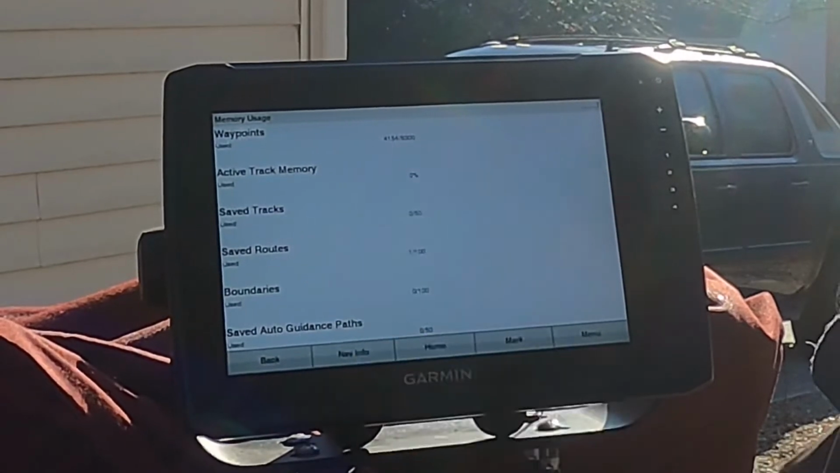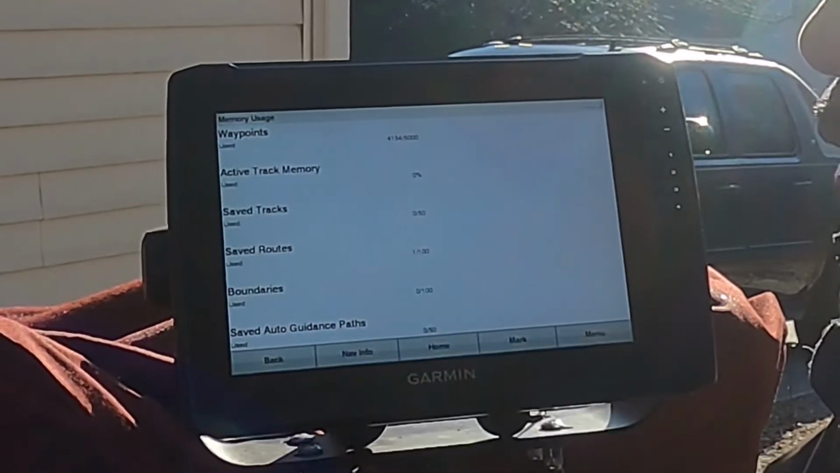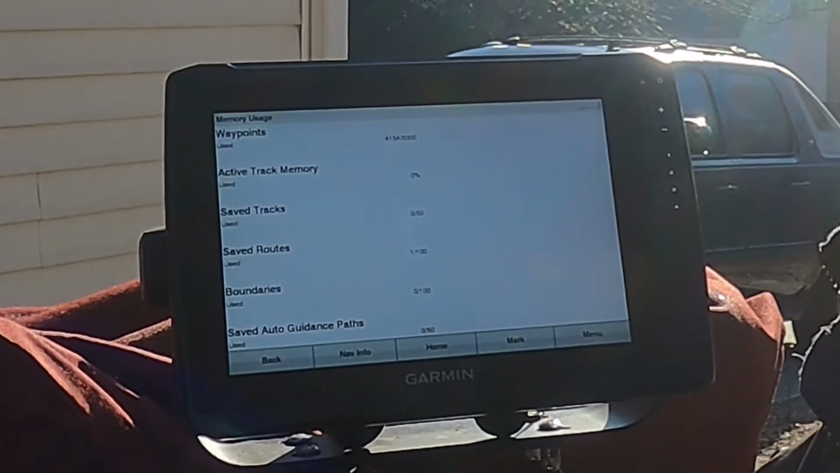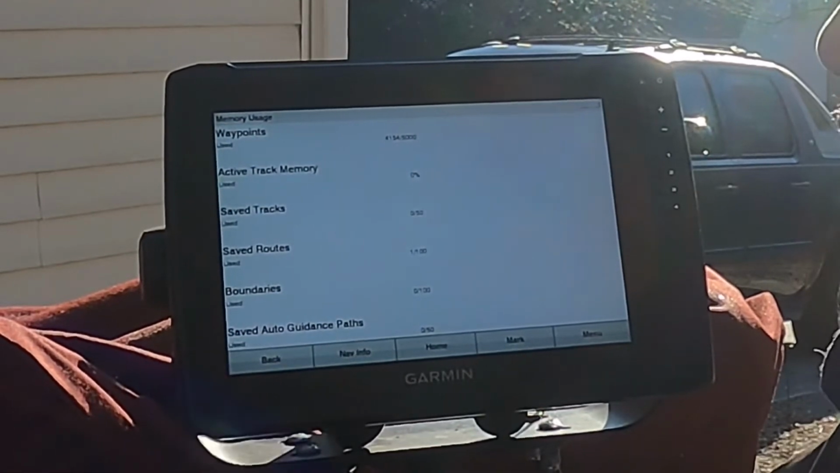And this says I've got 4,154 waypoints. Garmin only allows you 5,000. 4,154 waypoints, some of those are probably duplicates. I want to clean up some of that data so that I've got clean data in my unit and I just don't have a lot of waste and excess.